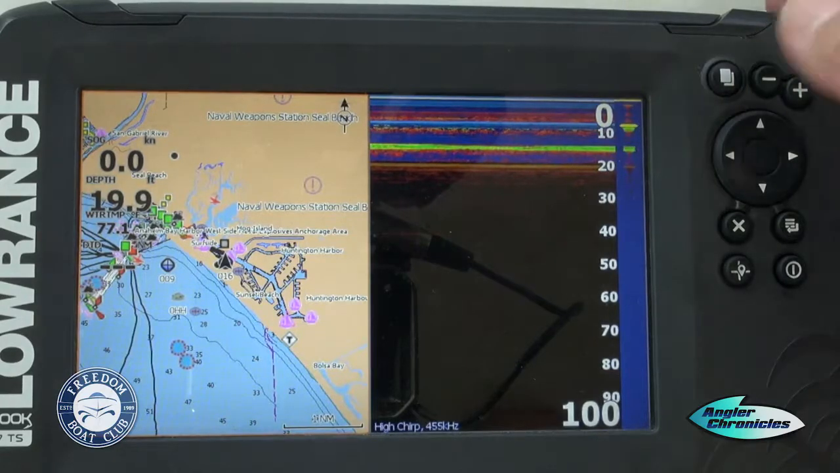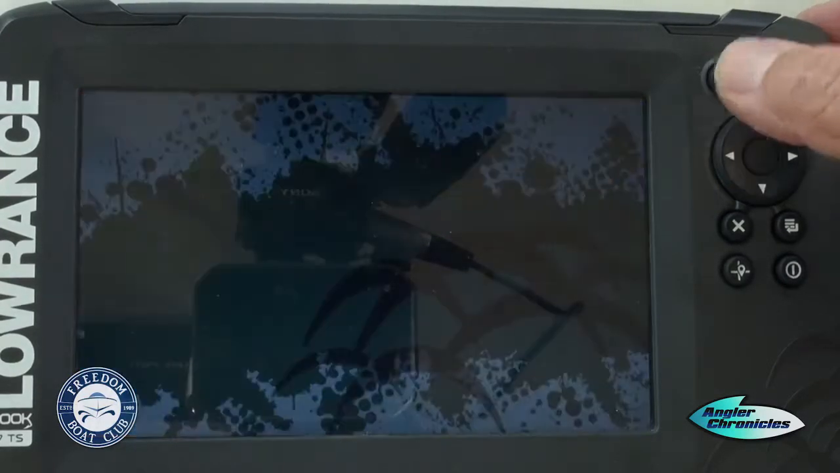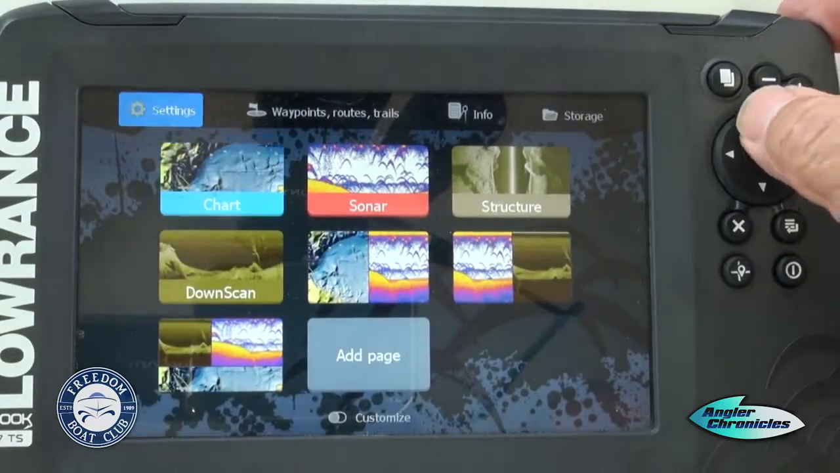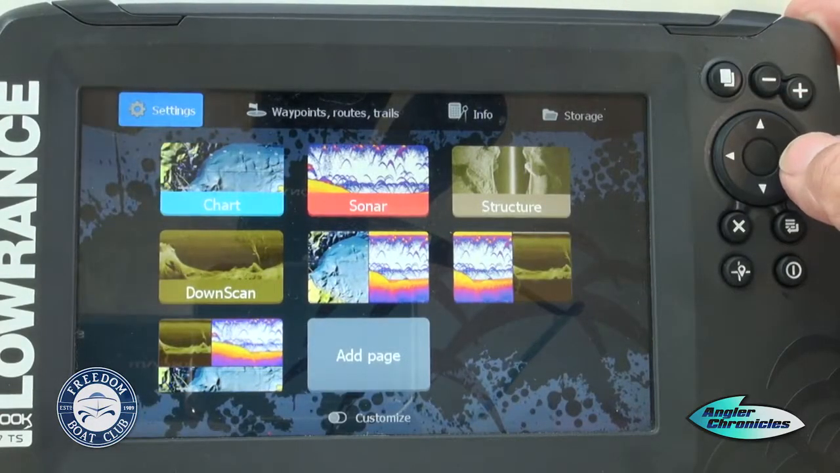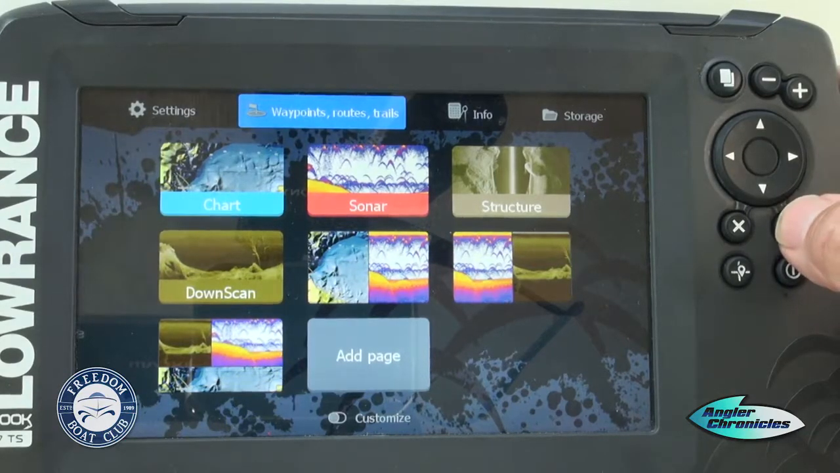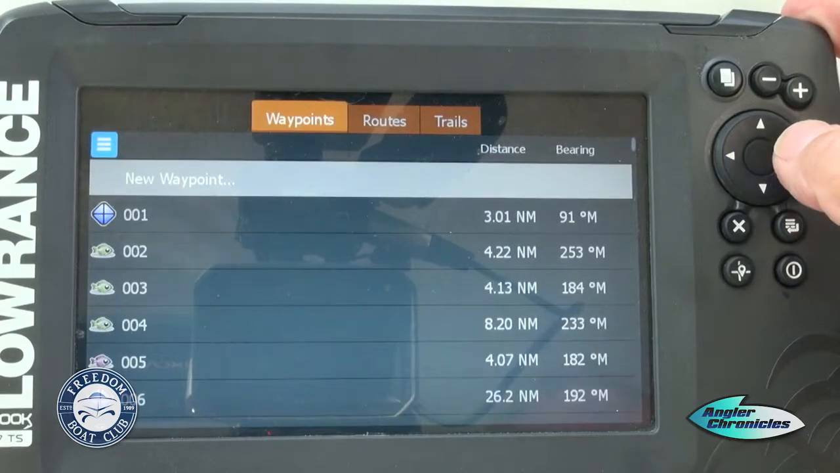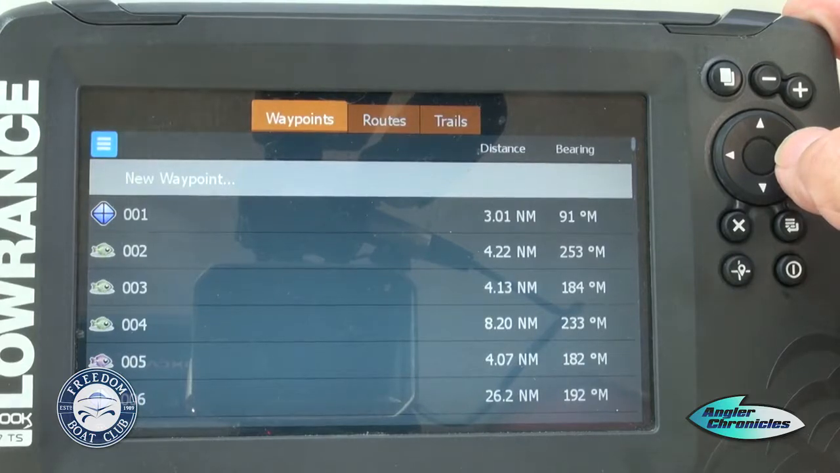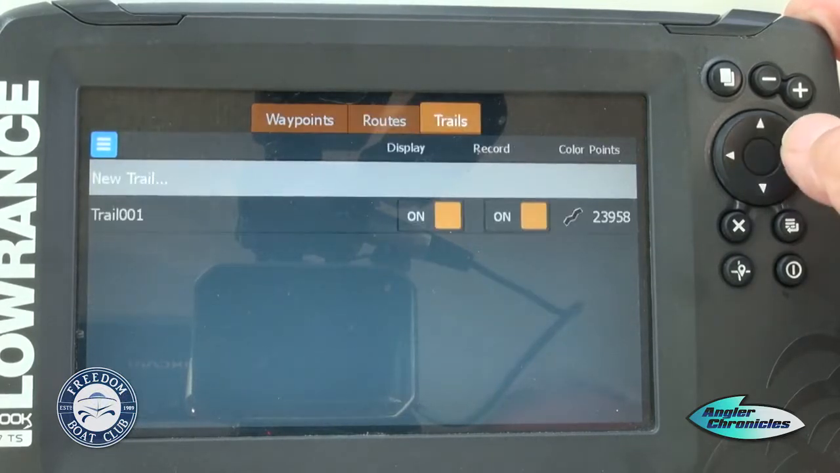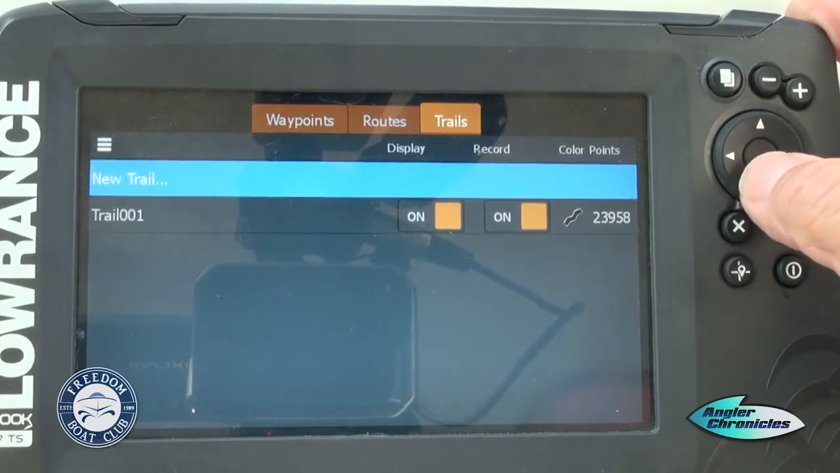So to get started, if you remember, I had this top key right here. If we go to this part right here, we go up, these are your settings. We'll talk about that a little bit later, but here's your waypoints and trails and routes. Okay, so right now we have a bunch of waypoints in here that people have put in. We're going to keep those because those are probably some really good spots, but the one that we want to really take a look at is we have only one trail in here, okay, and that one's been on forever.